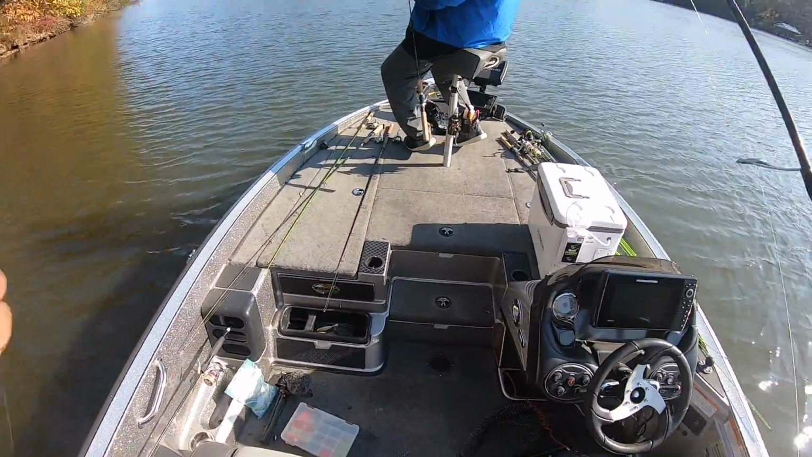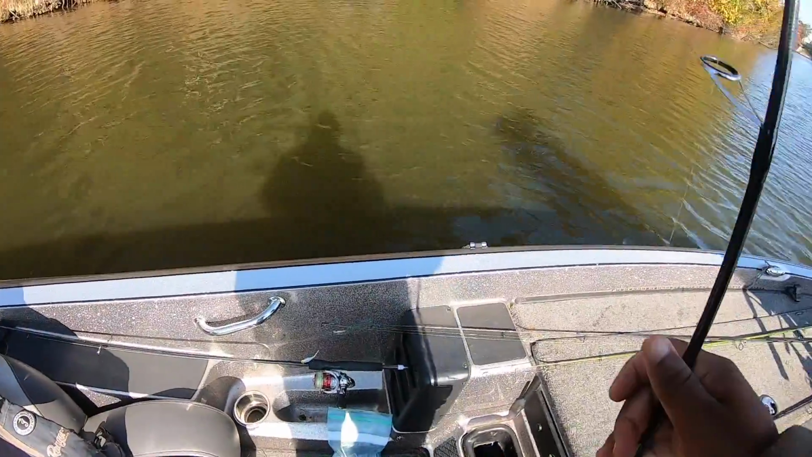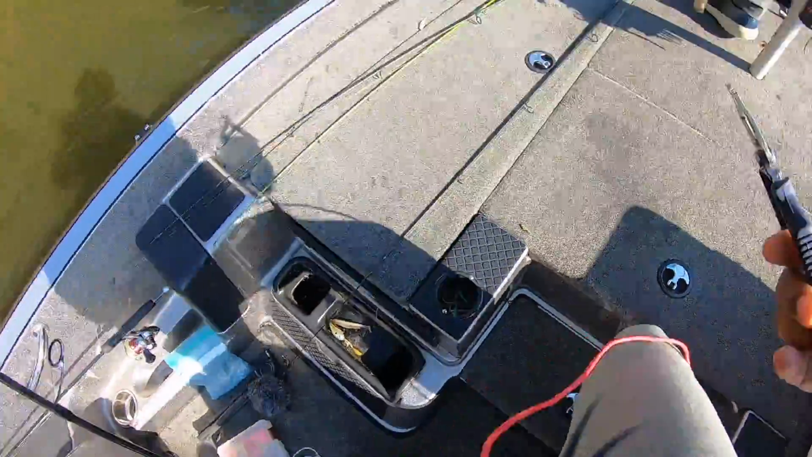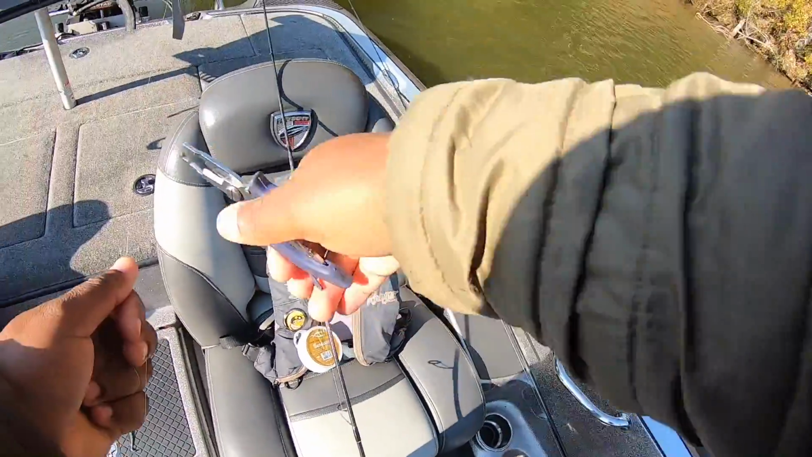My favorite's a Braze X, man. If I just had to pick one and I couldn't fish no other, it'd have to be a Braze X, just because you got the abrasion resistance. And a lot of people don't know this. Seaguar line works like this.